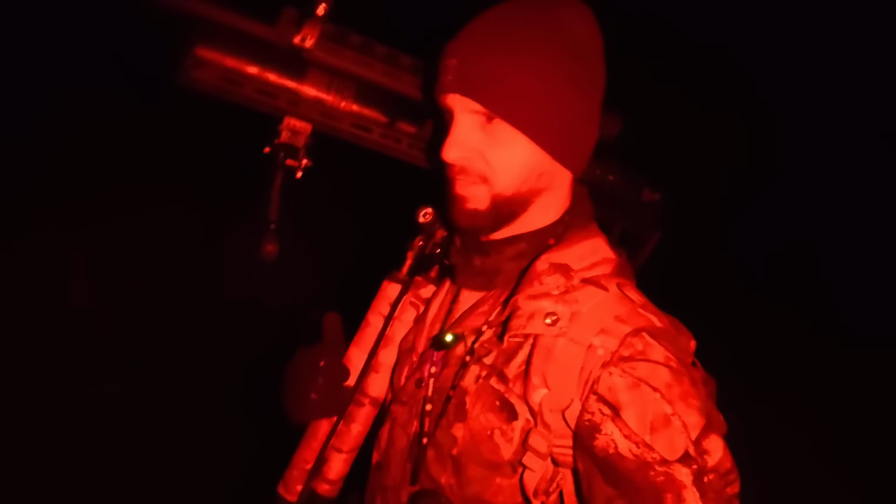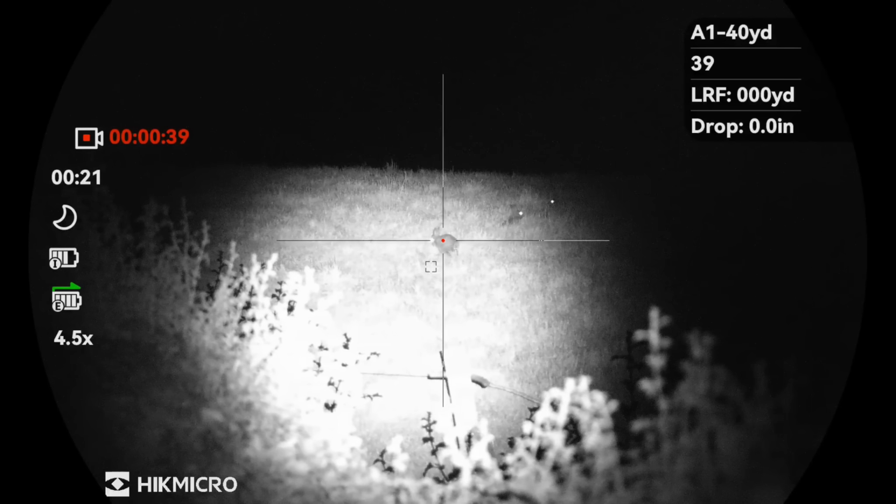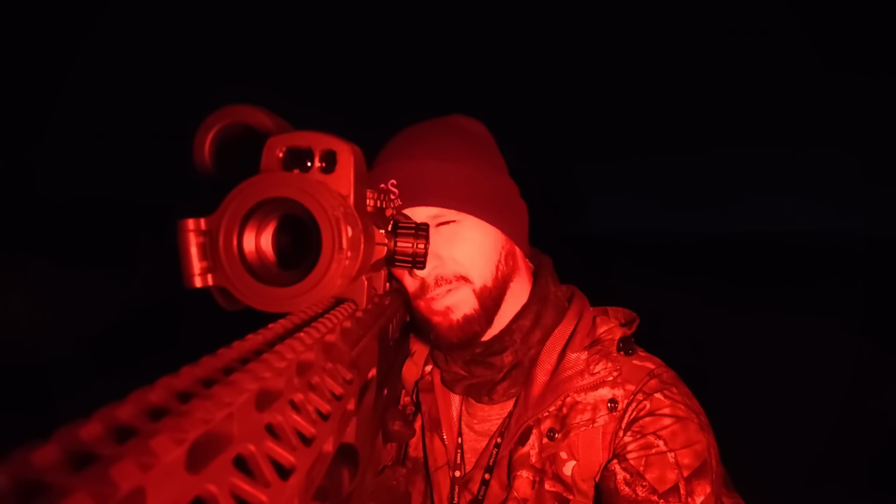Yeah, it's time for a little bit of a location change. All I'm doing is just going for a little bit of a walk, and we'll see where it takes us. There's quite a few rabbits here just in front of me. Relatively close distance actually. It's 43 yards.